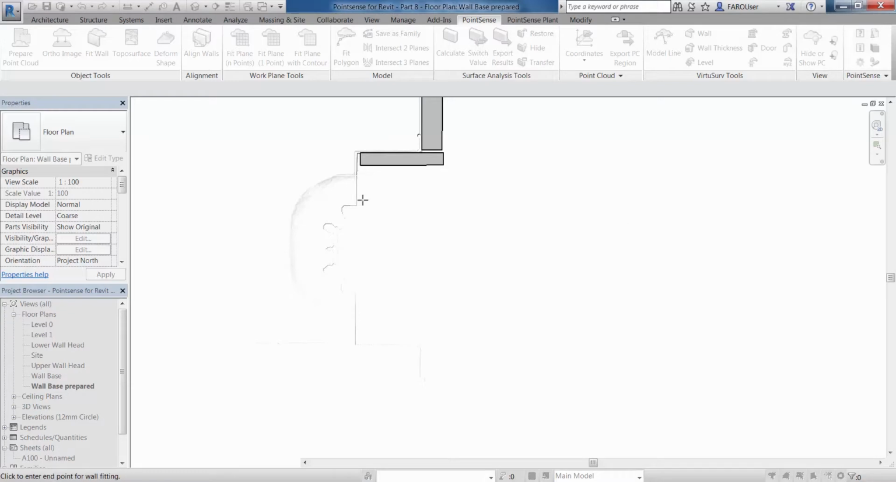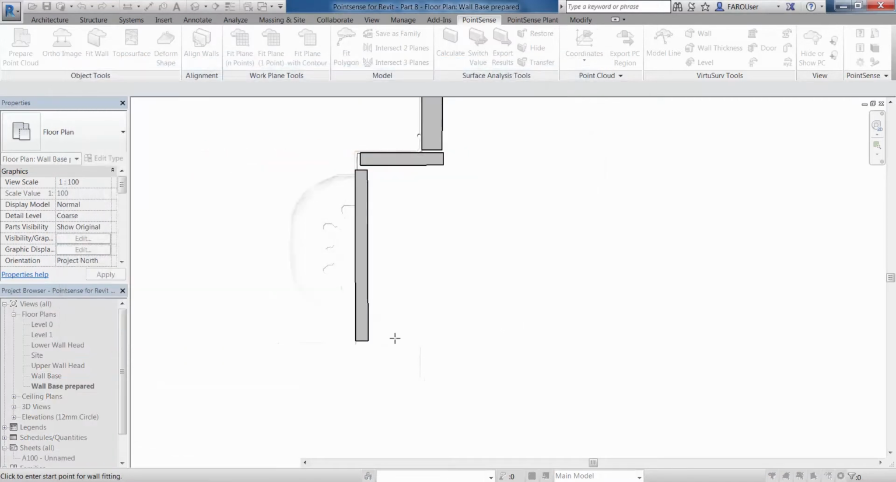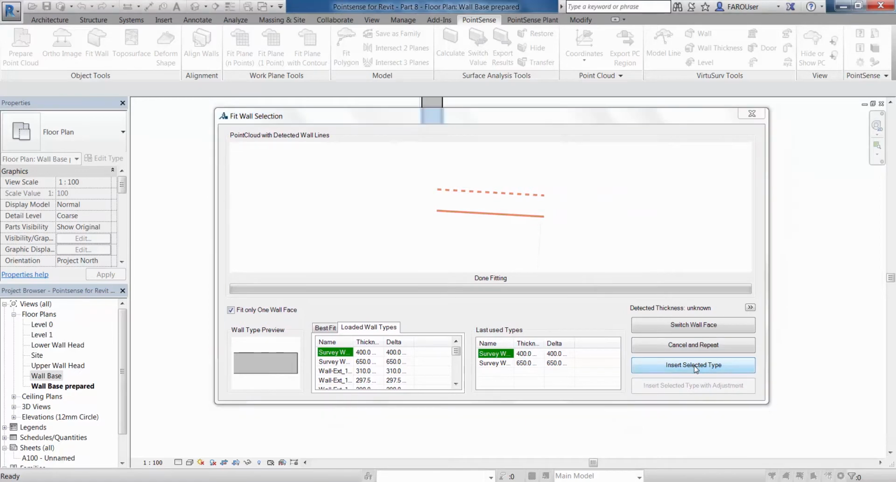And then we can just select the next bit in the sequence. Switch that wall face if we need to and insert that selected type. We'll just close off this last little corner here now. Just insert that selected type.